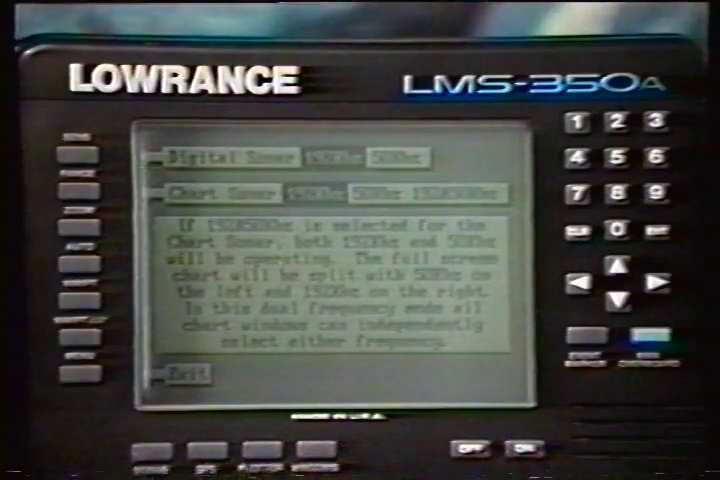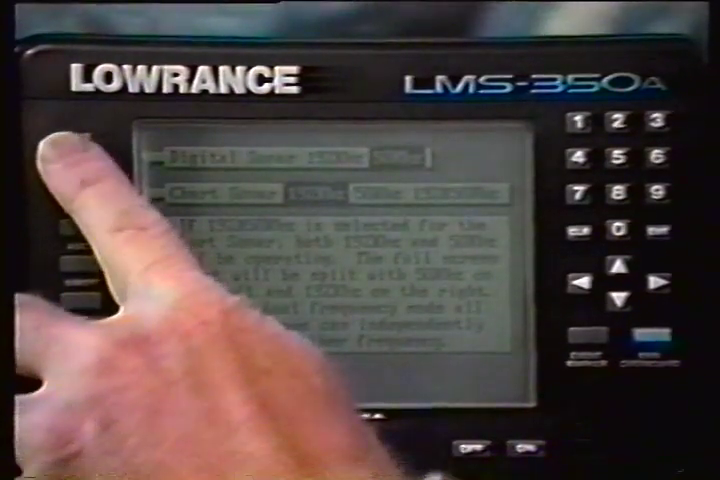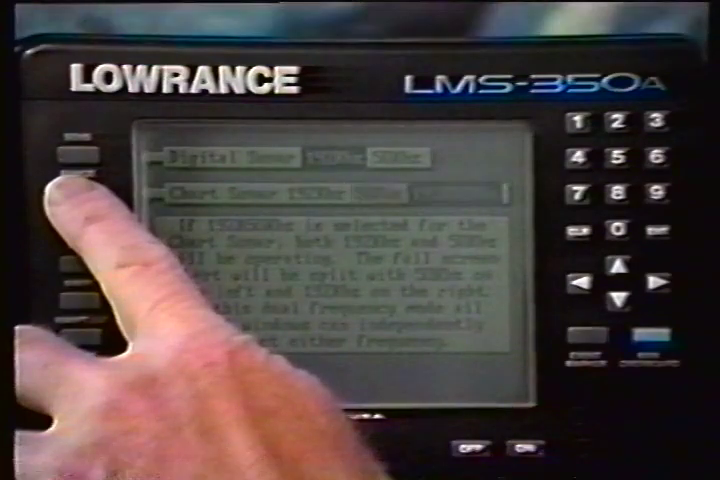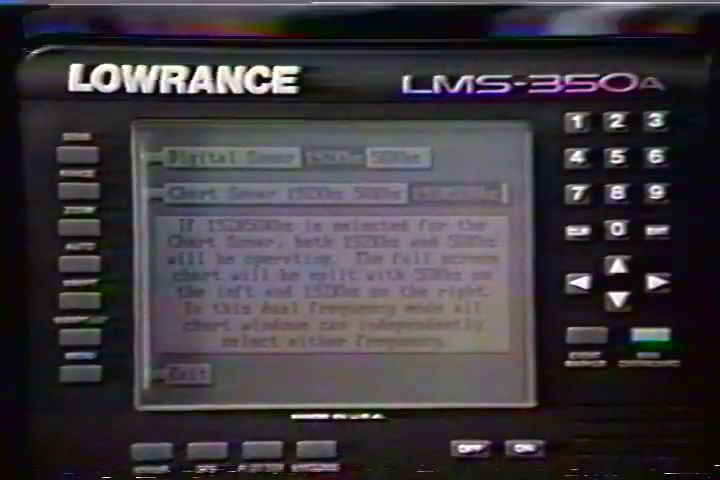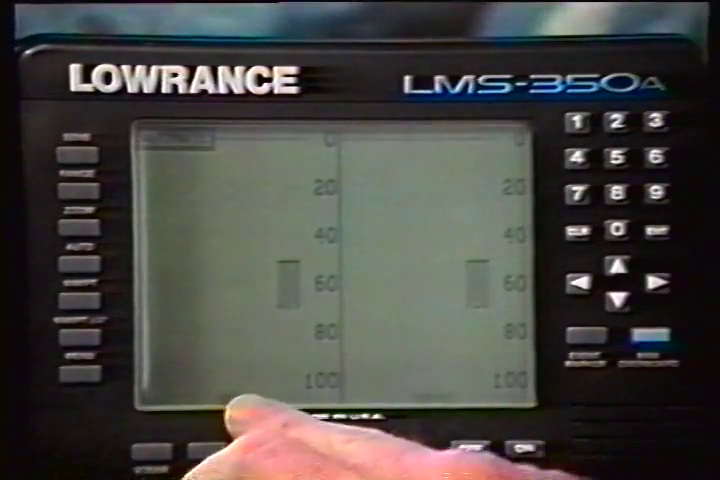Now press the key adjacent to the desired frequency, either 50 kilohertz, 192 kilohertz, or both 50 and 192 kilohertz split screen operation. The unit will begin scrolling echoes across the display. The frequency in use will also be displayed at the bottom of the screen.